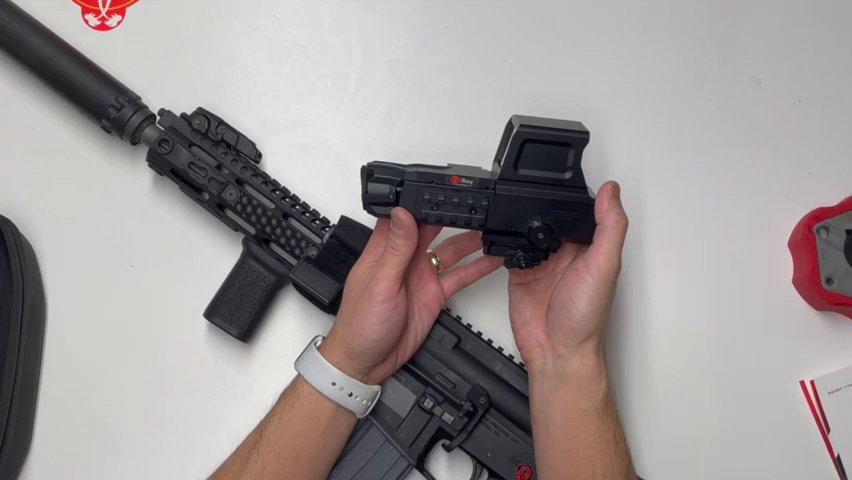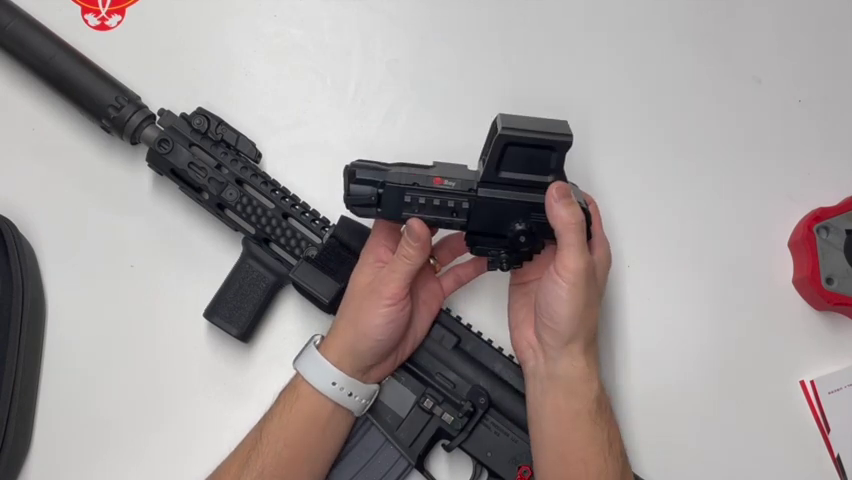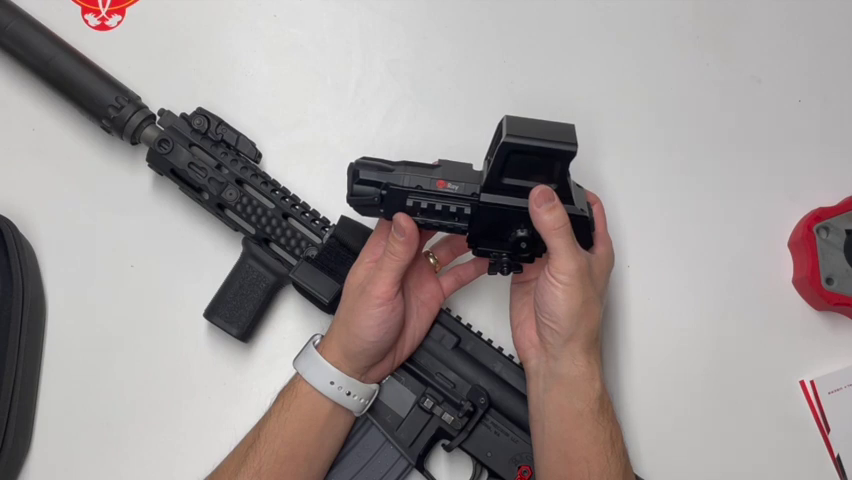I like cool things, and I was ecstatic to be able to try it. But in the long run, after trying it for a little bit, I just really struggled finding a personal usage for me. If I owned a bunch of land and I lived way out, and I could dedicate this to a protect-your-property type of deal, this would be pretty cool. But for me, I'm leaning towards a handheld thermal being more useful, just because I wouldn't have to have it married to the gun necessarily.